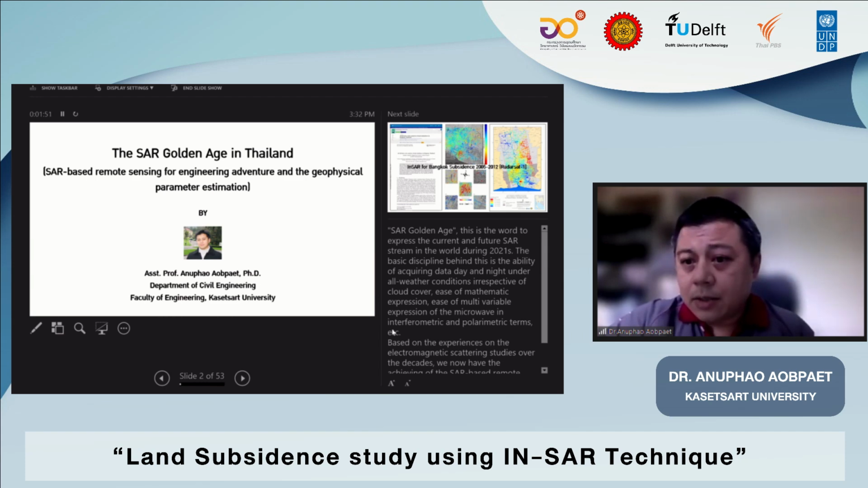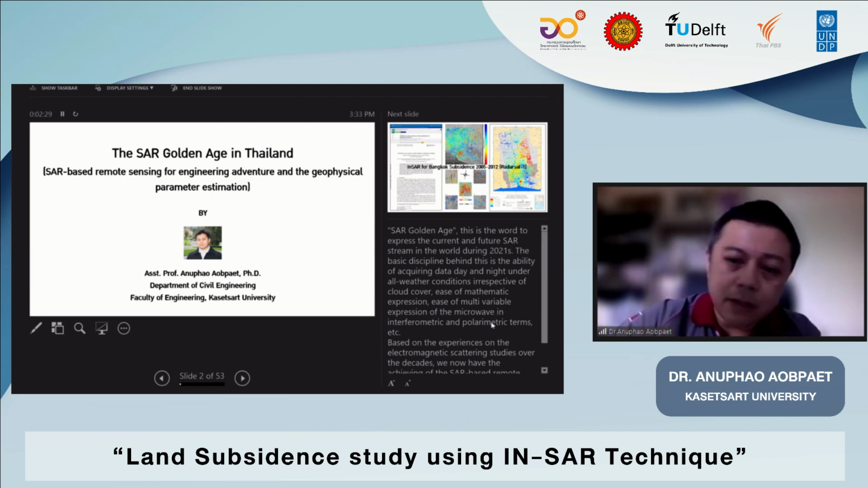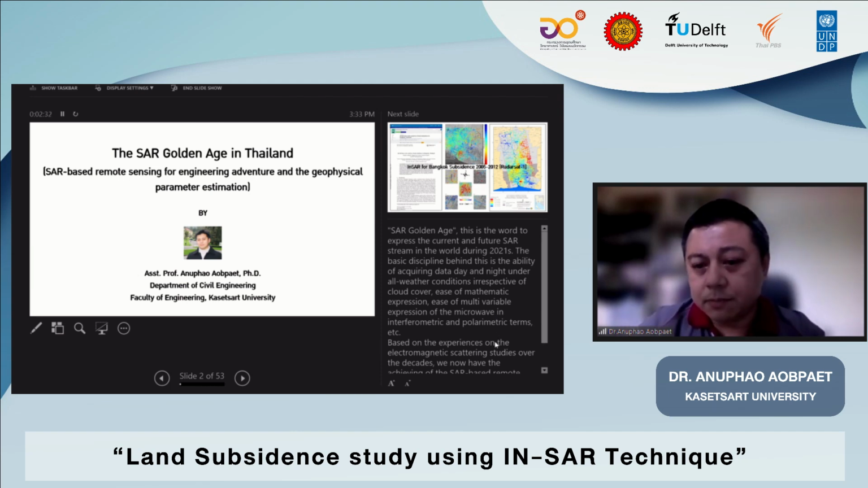The SAR golden age is the phrase to express the current and future SAR trend in the world during 2012. After the launch of the Sentinel satellites, we really have free-of-charge SAR data, which in the past was really expensive. The basic discipline behind this is the ability of acquiring data day and night and under all weather conditions, and the ease of the mathematical equations of the microwave in interferometric and polarimetric terms.